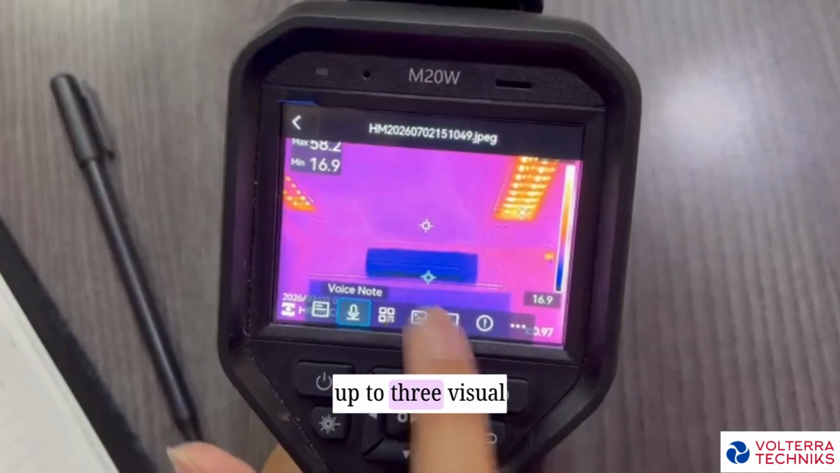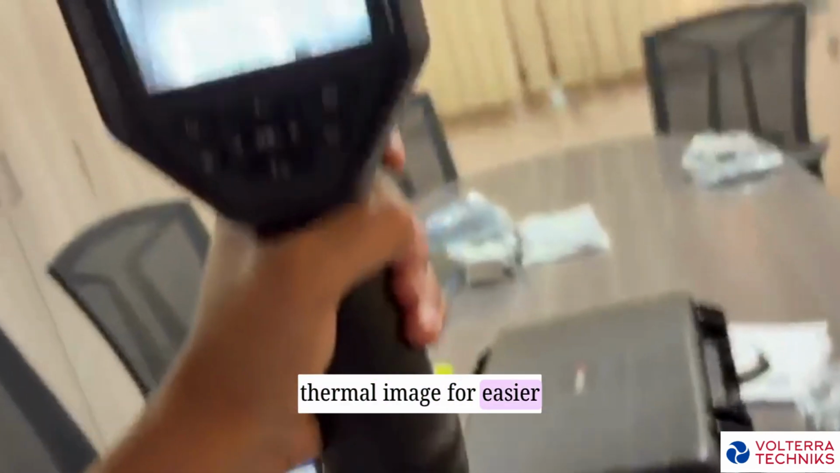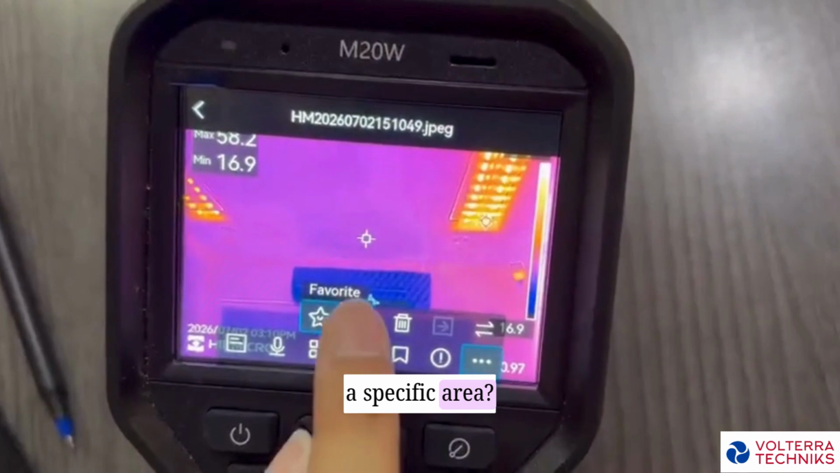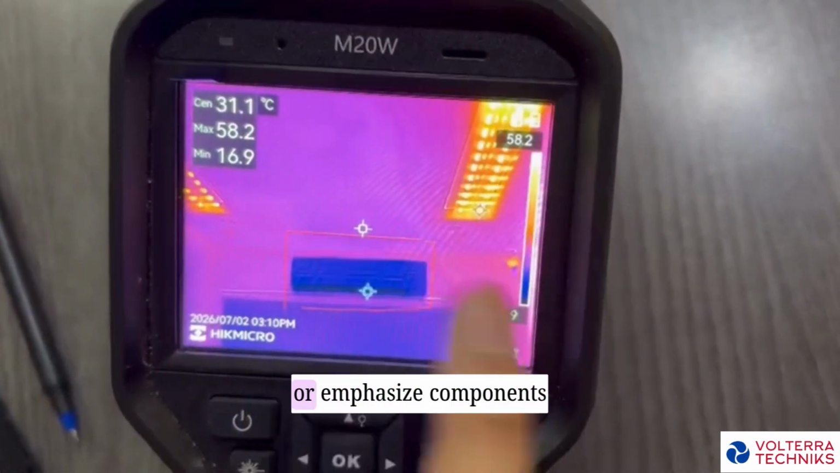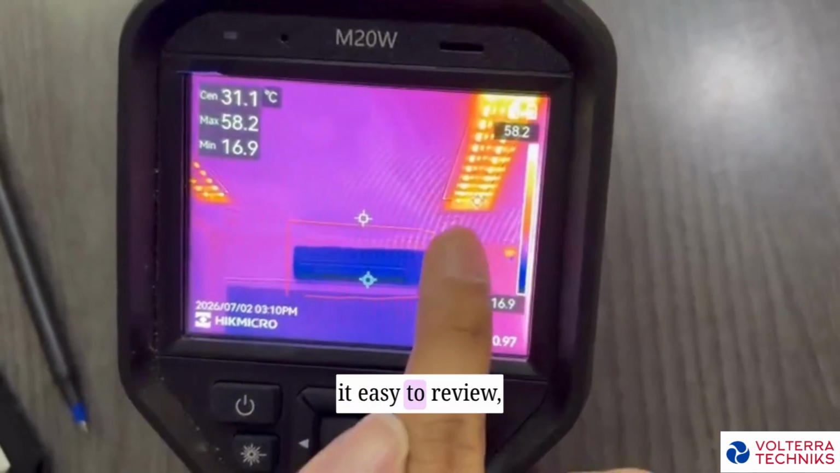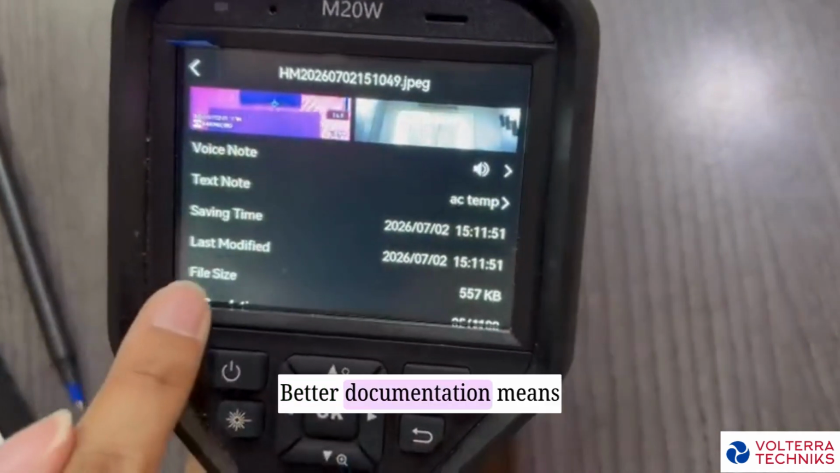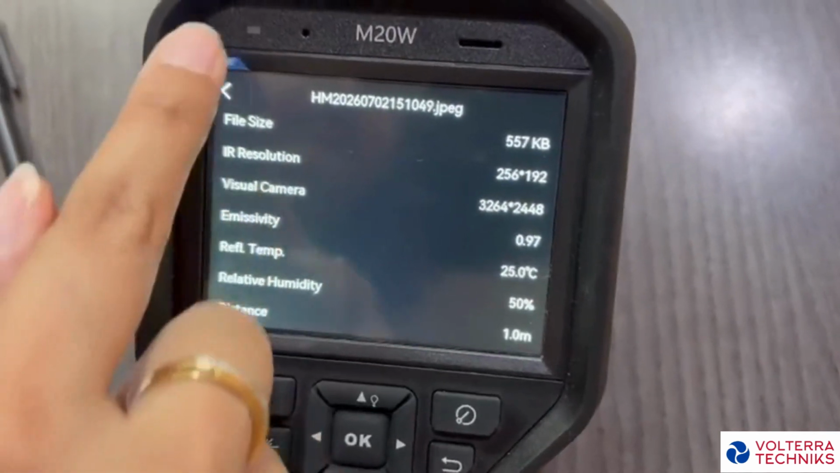You can also attach up to 3 visual images as picture notes, giving additional context alongside the thermal image for easier reporting and analysis. Want to highlight a specific area? Use sketch notes to draw directly on the image, mark fault locations, or emphasize components that require attention. All your annotations are stored with the inspection file, making it easy to review, export, and create detailed inspection reports later. Better documentation means better decisions, and that's exactly what the M20W delivers.